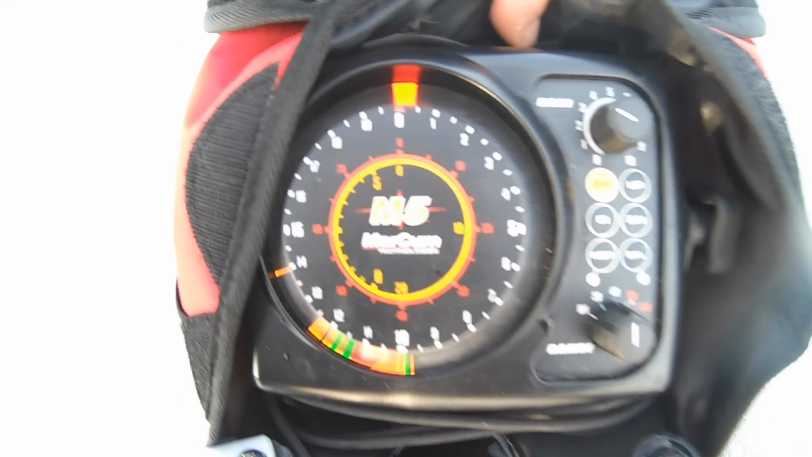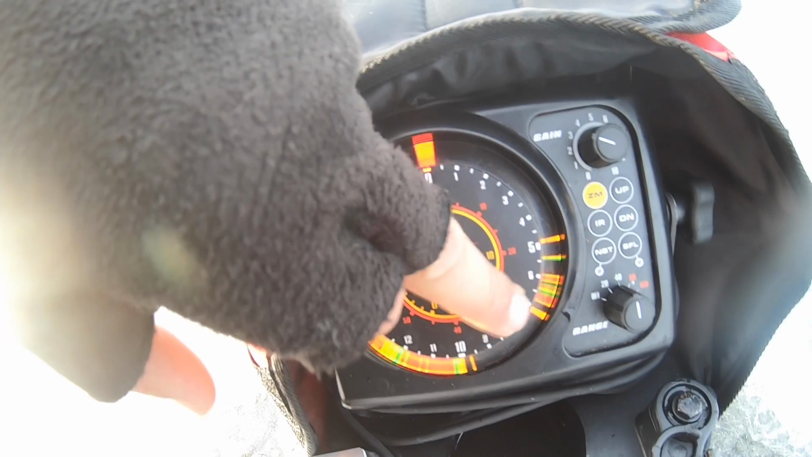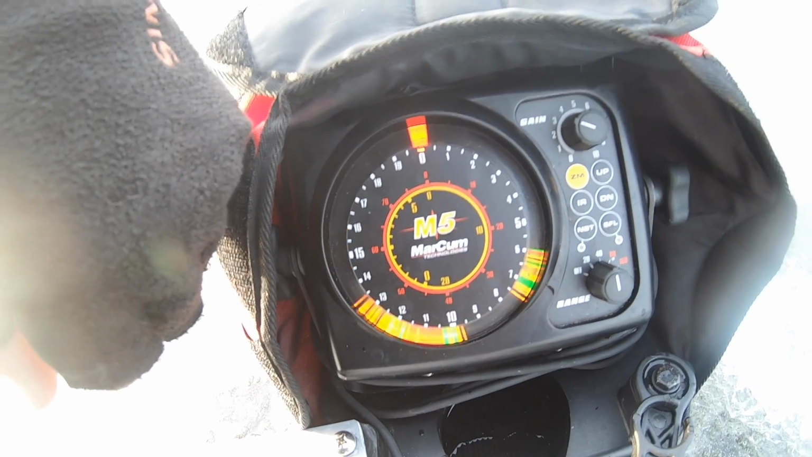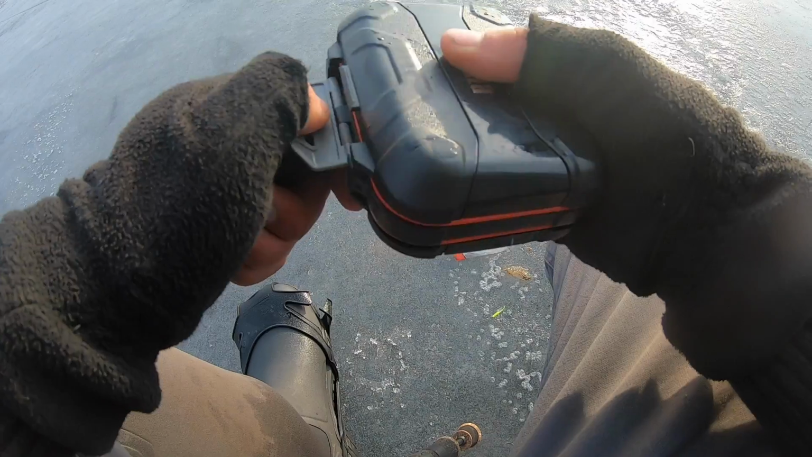All right, if I wiggle it around here, still the same deal, not really much. And this is why you want to be drilling a lot of holes for sure, because a lot of times it will take a lot of moving. Okay, right here, that's what we're looking for. Bottom right here, solid fish right there, suspended about 10 to 14 feet down. So we got to grab the jig rod, get to jigging, and hopefully whack some of these guys.